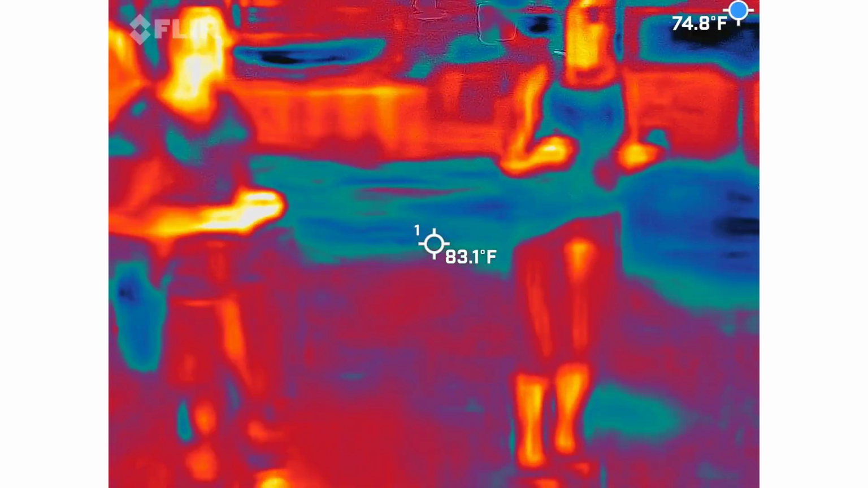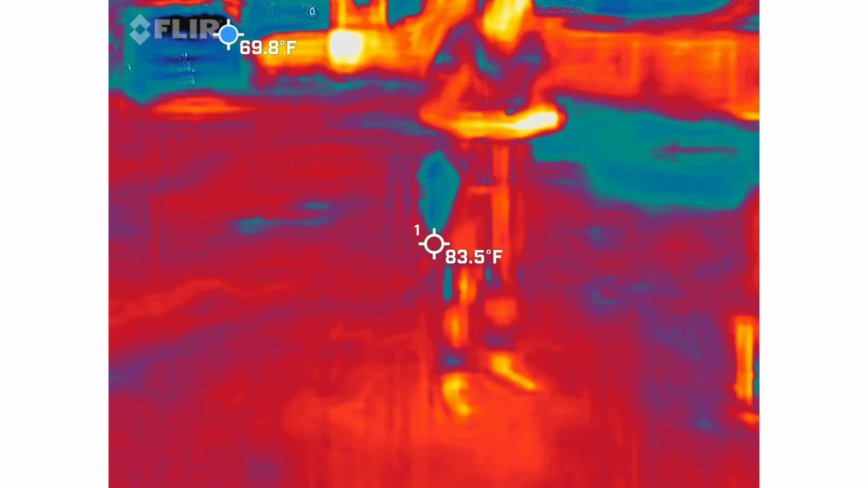I came through here twice. And that usually will spike out somewhere in the space. And I'm going to explain more about what those readings